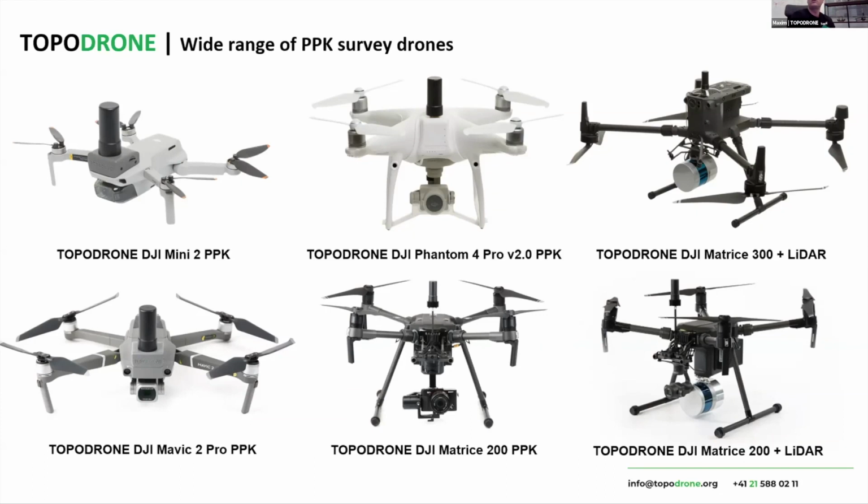I found out that DJI RTK didn't work at all. It just allows you to fly carefully, precisely, but it didn't save any precise coordinates of the images. As a result, I had to spend a few more weeks climbing in the mountains to measure some ground control points.